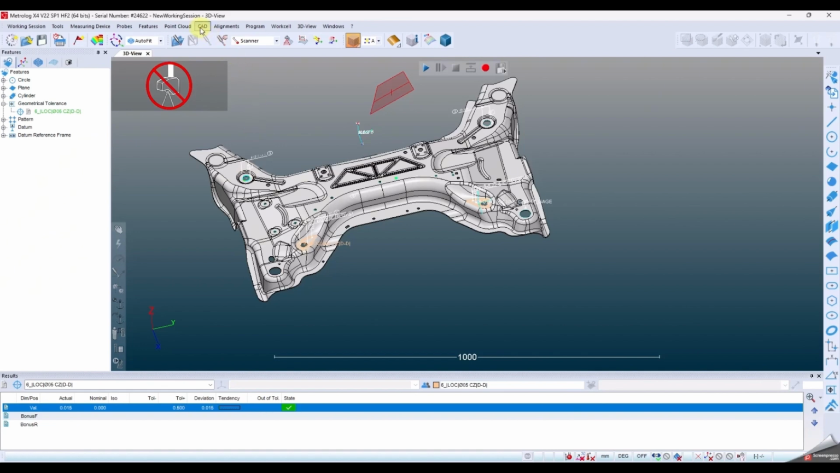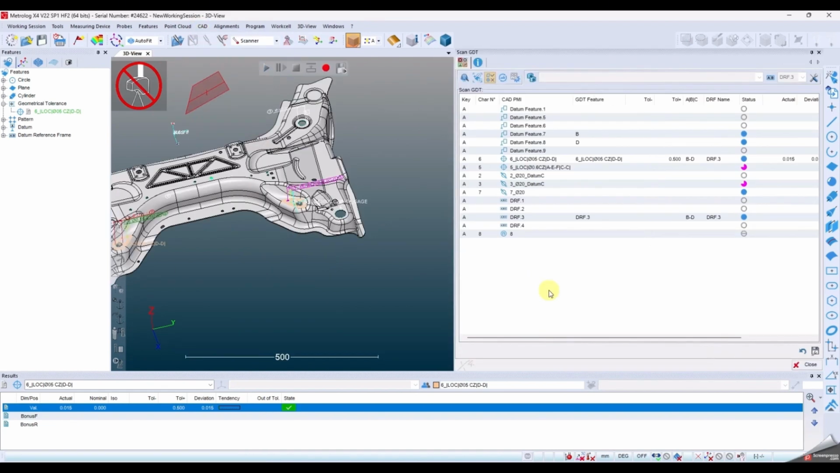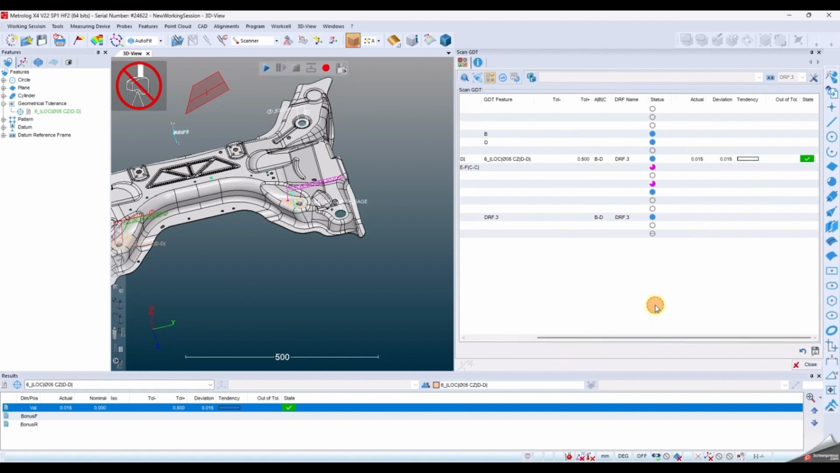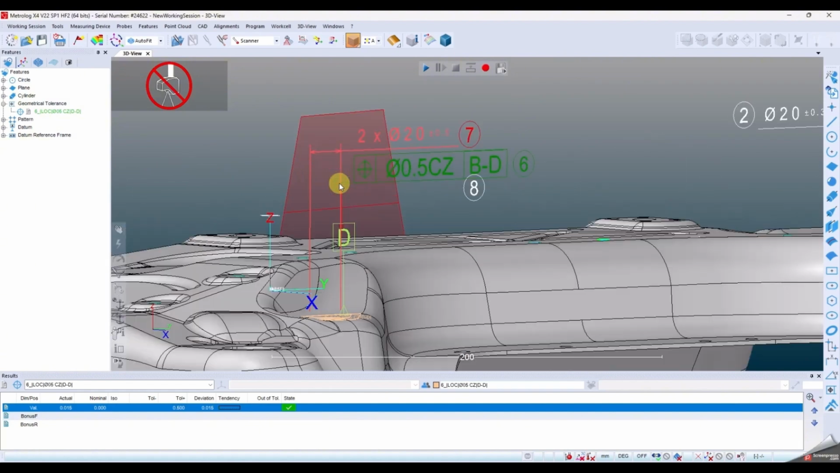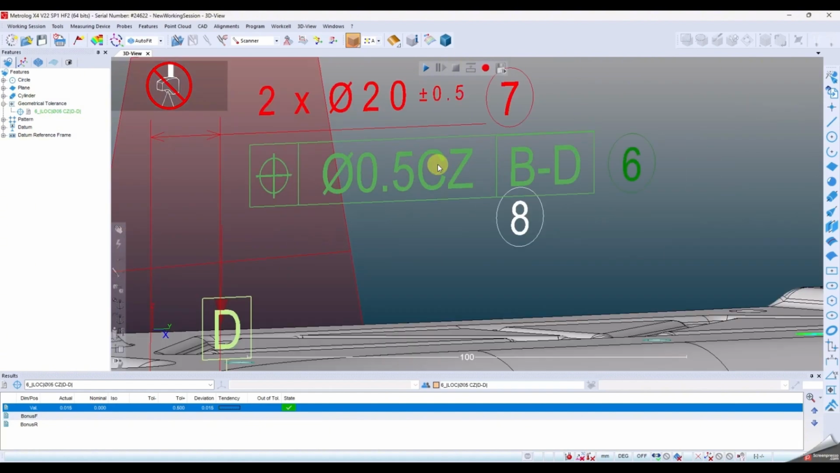At the end, use the Scan GD&T to have clear access to all the results. If the GD&T is in tolerance, the PMI cartridge is green. If not, it's red. But there's a webinar coming up on this very specific subject.